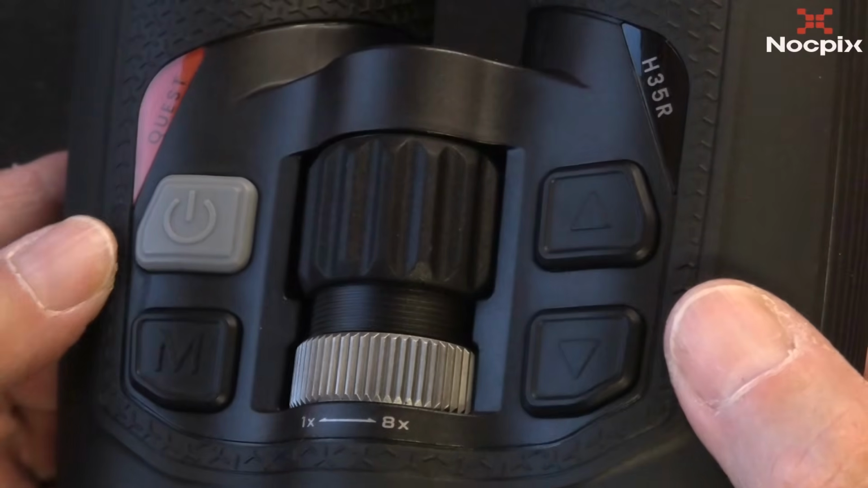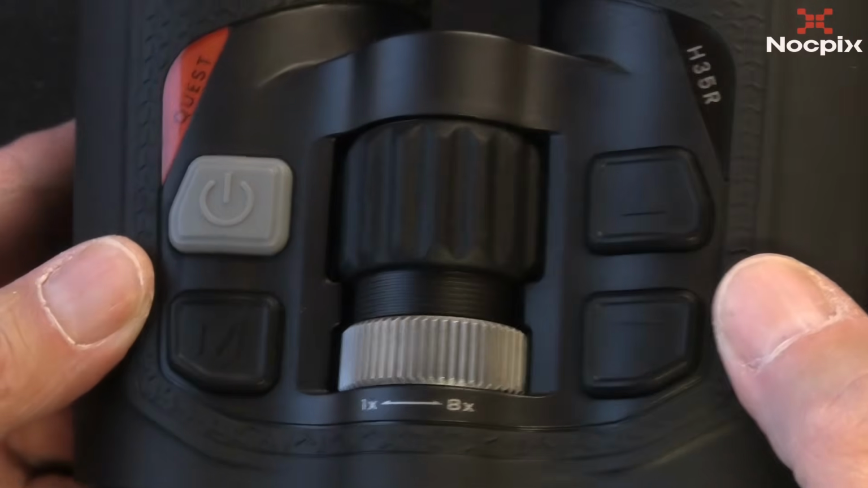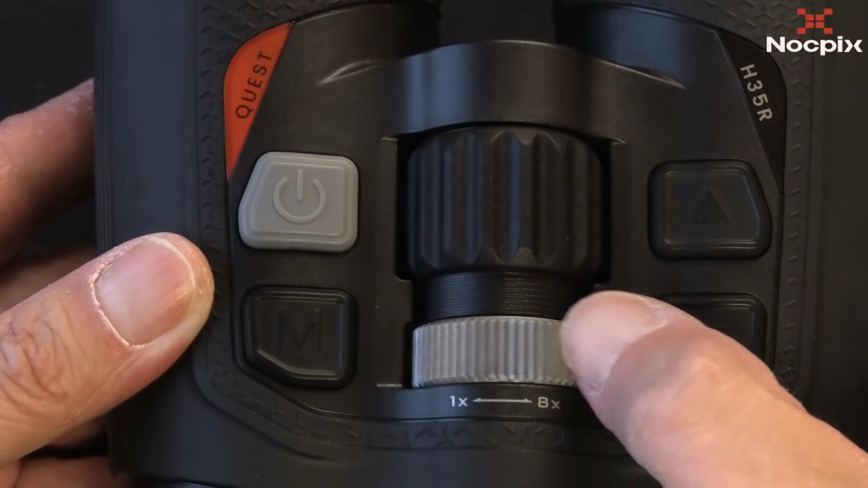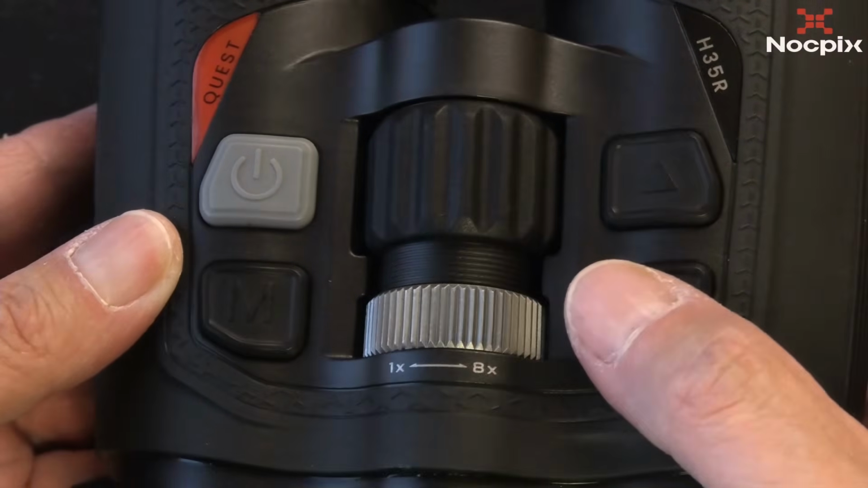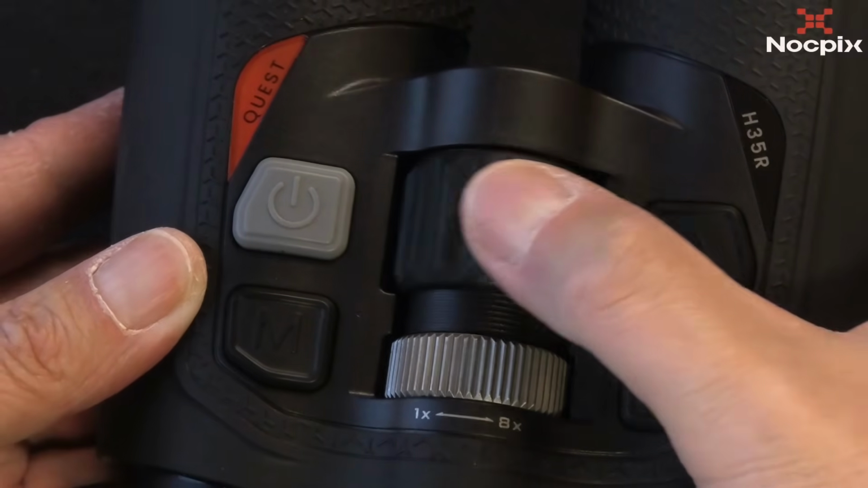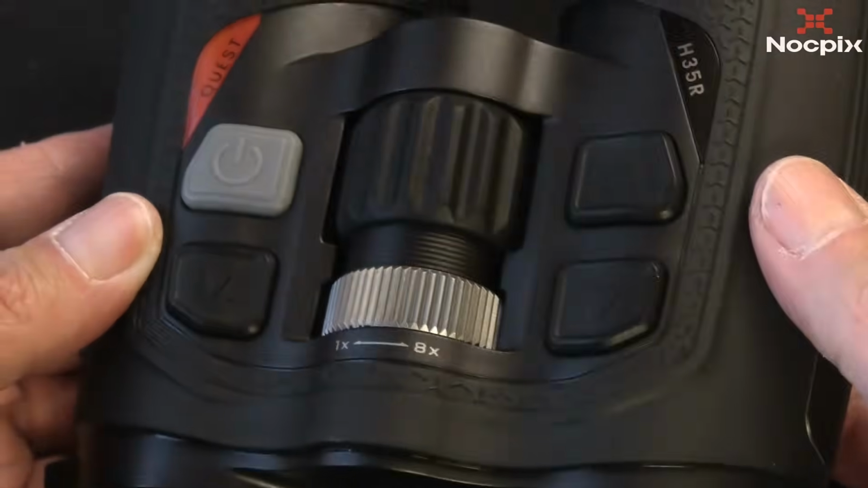Now the soft touch buttons, easy to operate. Here you can alter the wealth of options, operate the rangefinder, the M button toggles through the various modes. If you're familiar with night vision, the double presses and long single presses, which we are all familiar with. You've got the focus wheel and the magnification wheel, easy, nice and smooth.